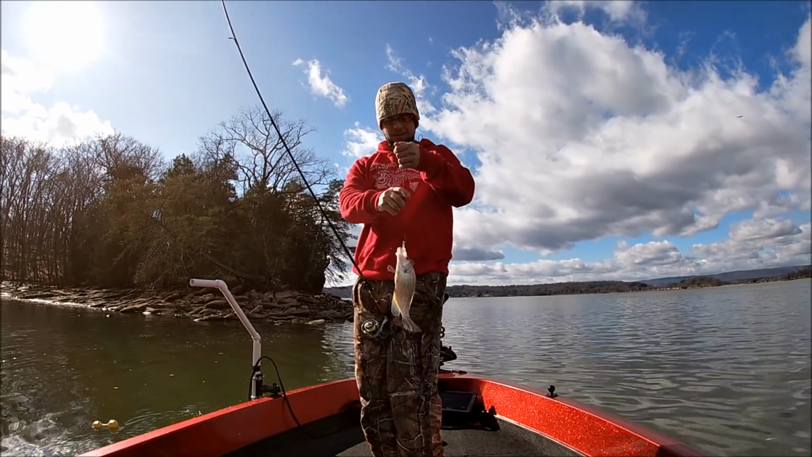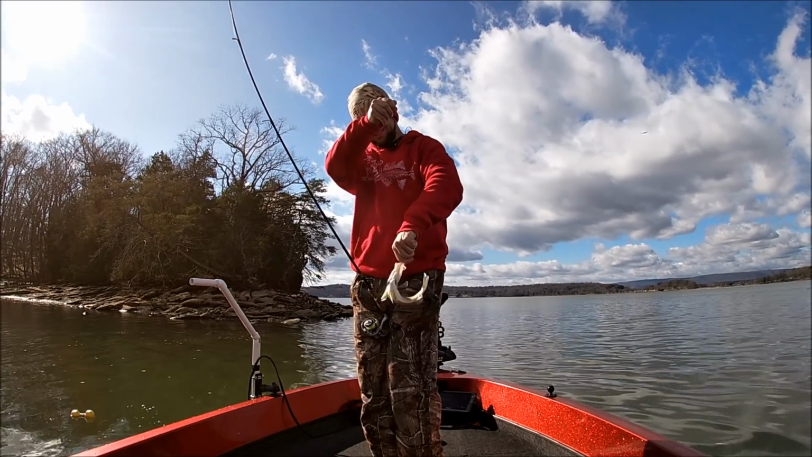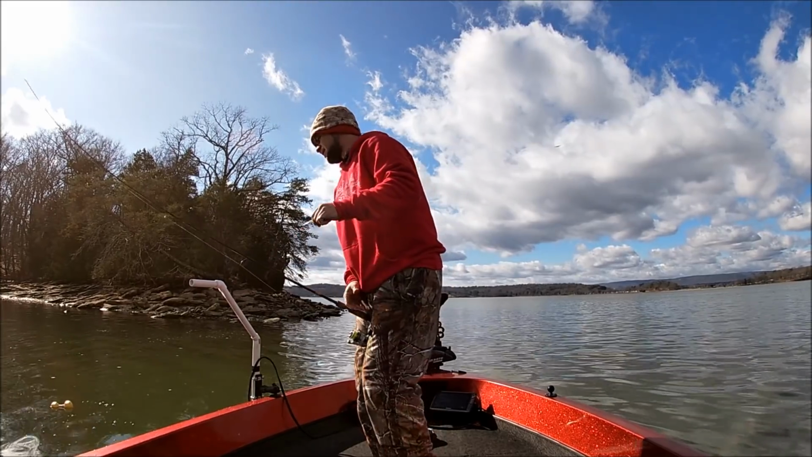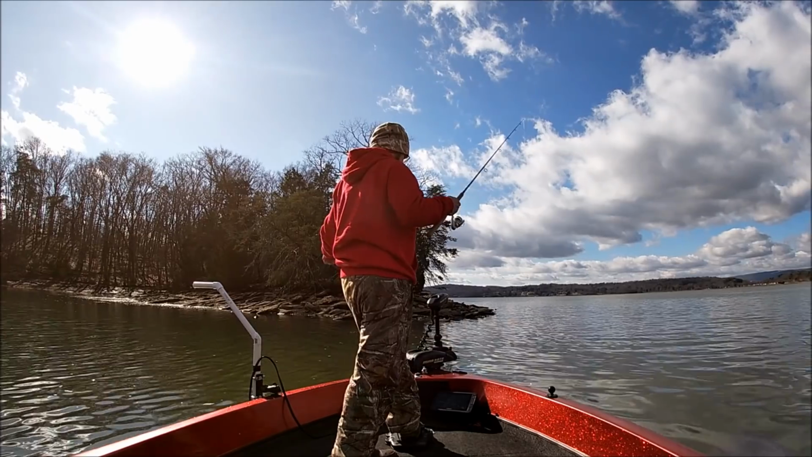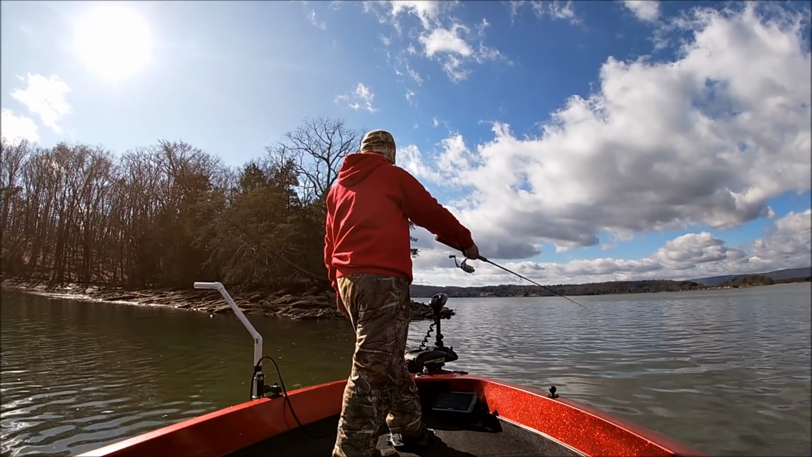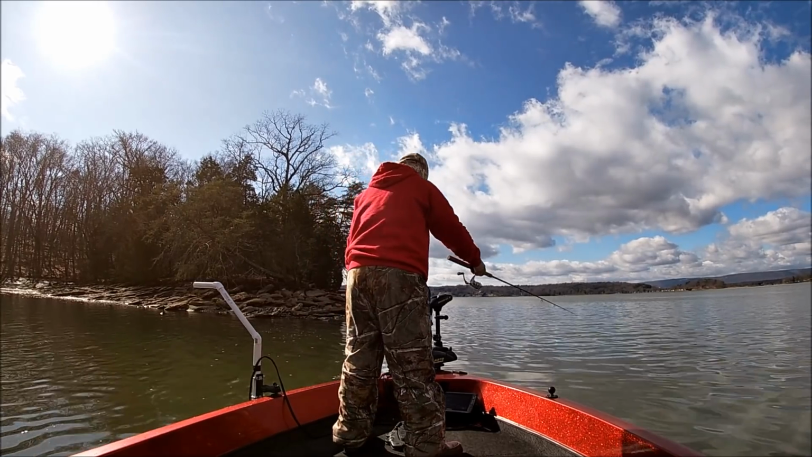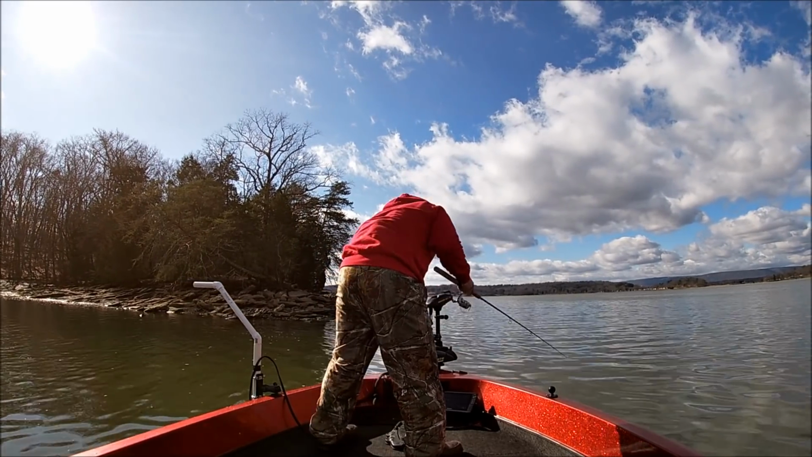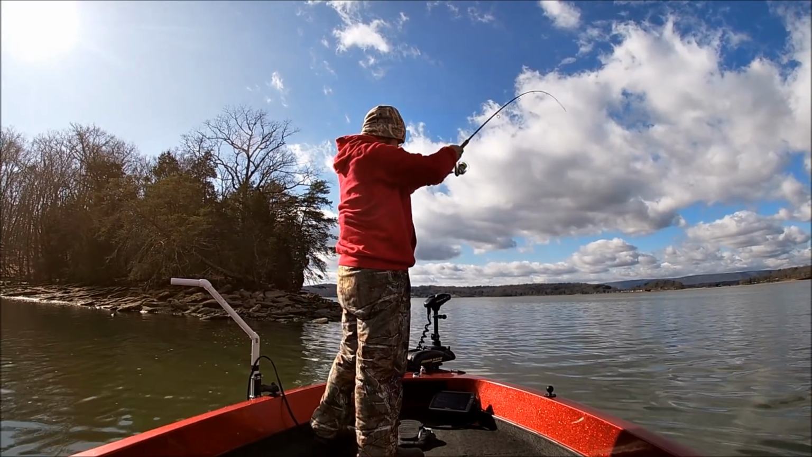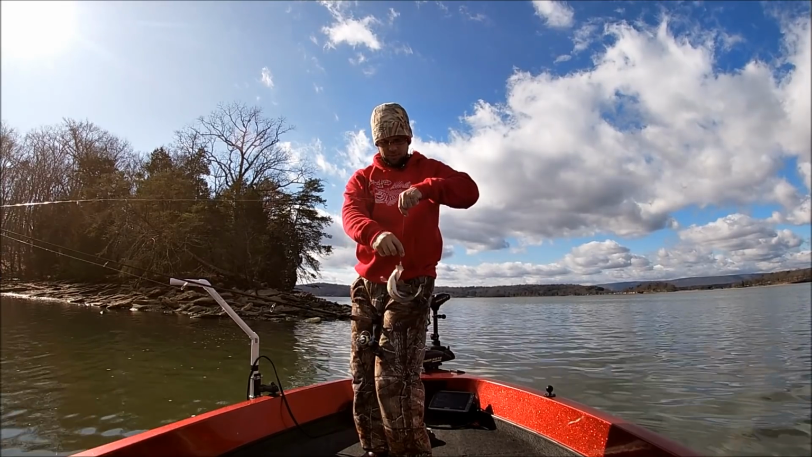Laying right down there on the bottom, right on this point. Pretty fish. Pretty. There he is. Another good fish.